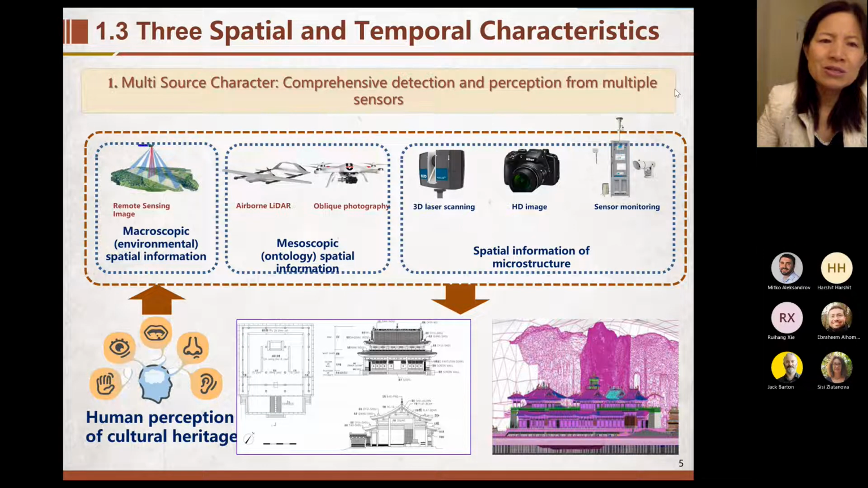Firstly, the multi-source characteristic, because the data comes from remote sensing images and LiDAR, photogrammetry and 3D laser scanning, images and other sensor monitoring. There are a lot of resources from which we can get the digital heritage.